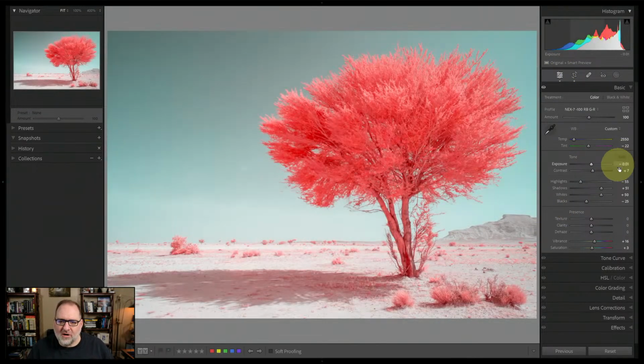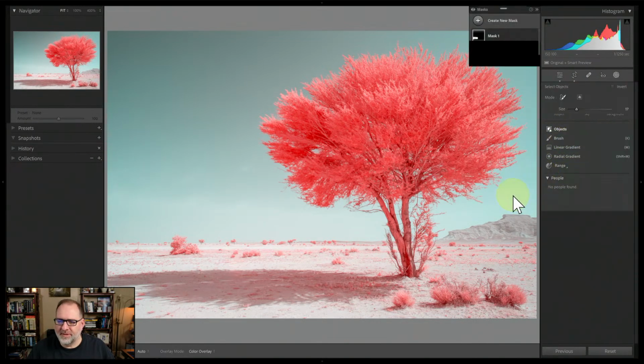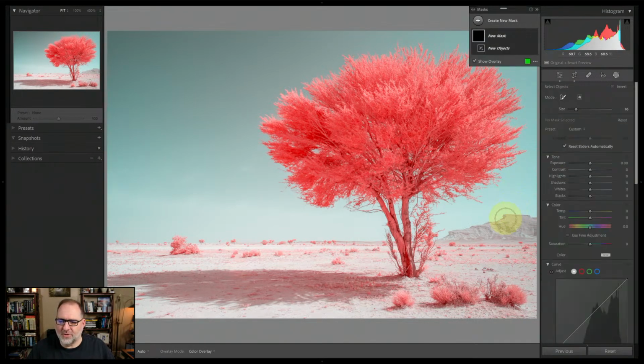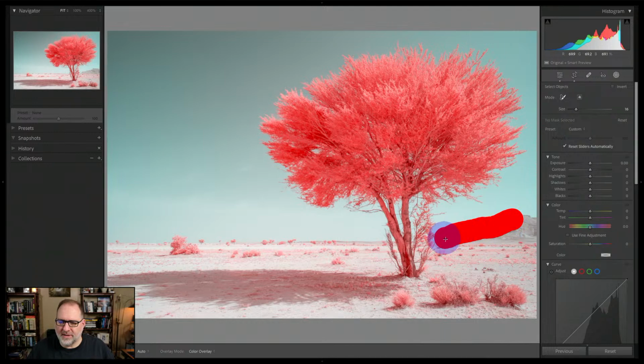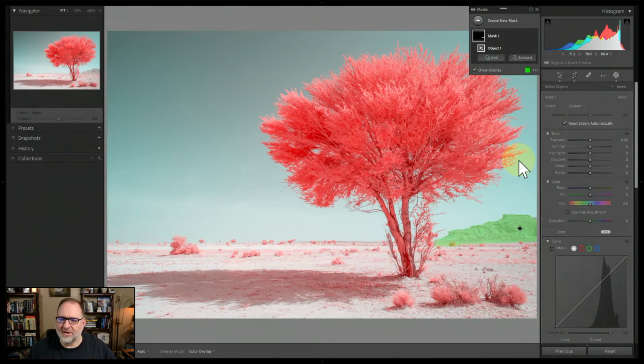Let me do like a quick auto. That's a big punch of color there. I could go in and use a mask on the mountain range. Let's do a mask and do an object. The object mask is so nice. I can just go in and highlight something. I don't need to be perfect. And then I could say to Lightroom, what do you think I'm trying to select here? And look at that. It does a pretty good job of selecting things.